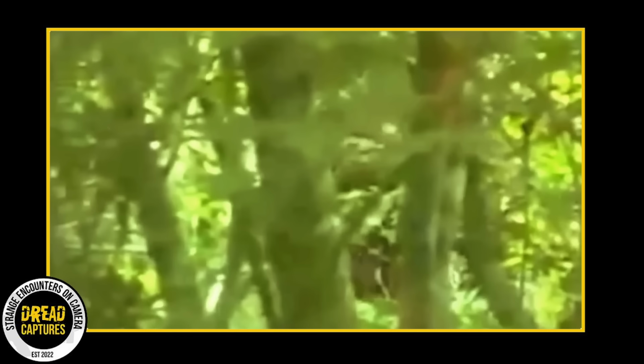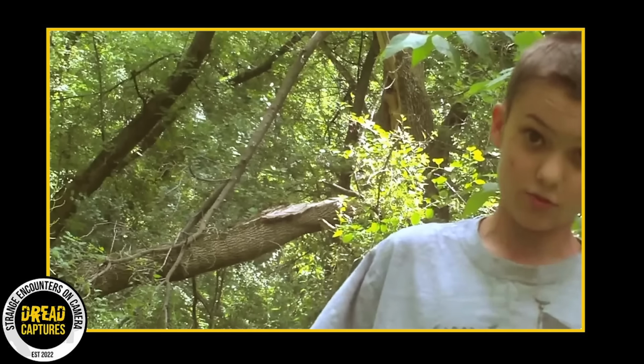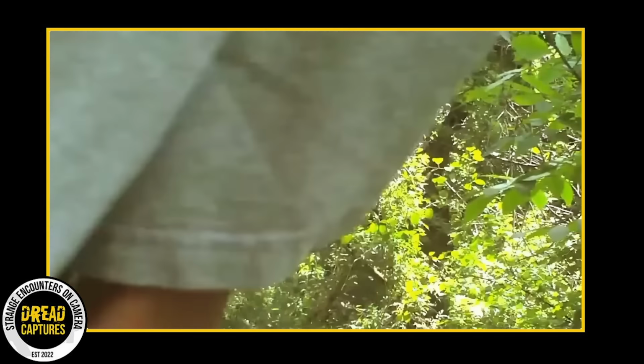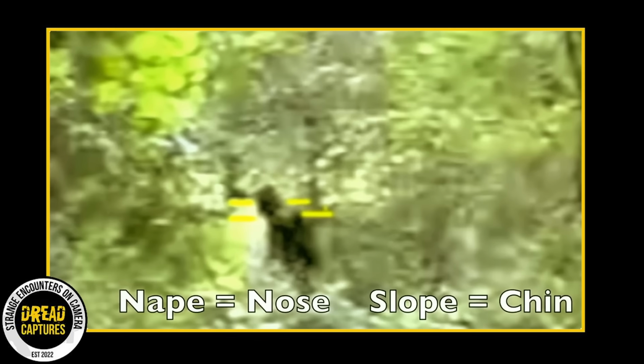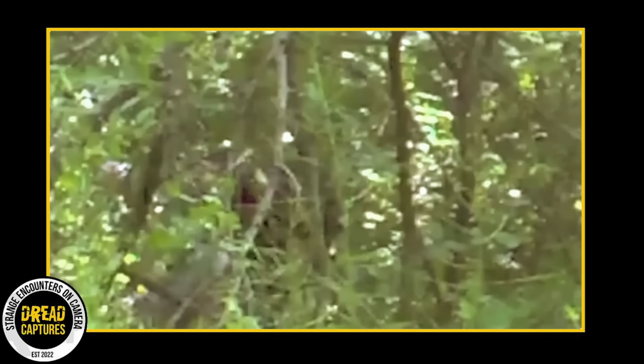It appears to glance at the camera as it walks past the tree and then continues on its path. I'll zoom in further and reduce the speed to about 12.5%, following its movement closely. Since the camera focus is on the boy, it takes away from the creature and makes him blurry in the footage. Now, some of you might even be wondering why we've labeled this a Bigfoot.